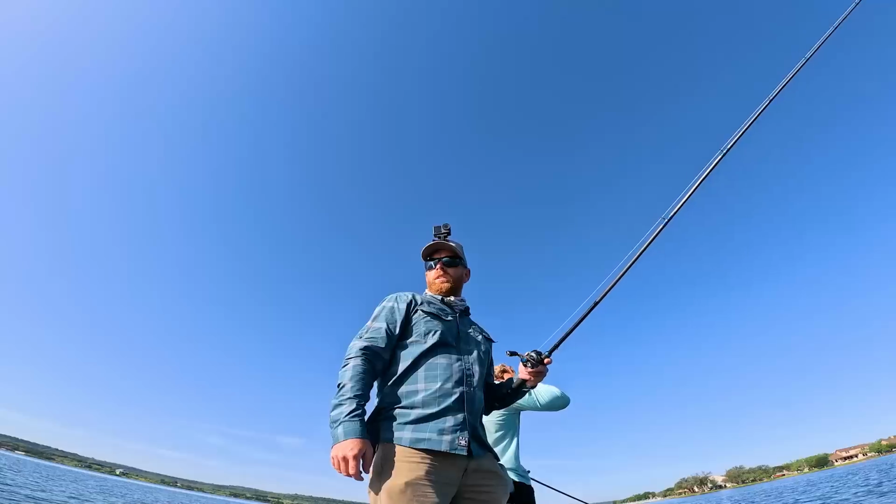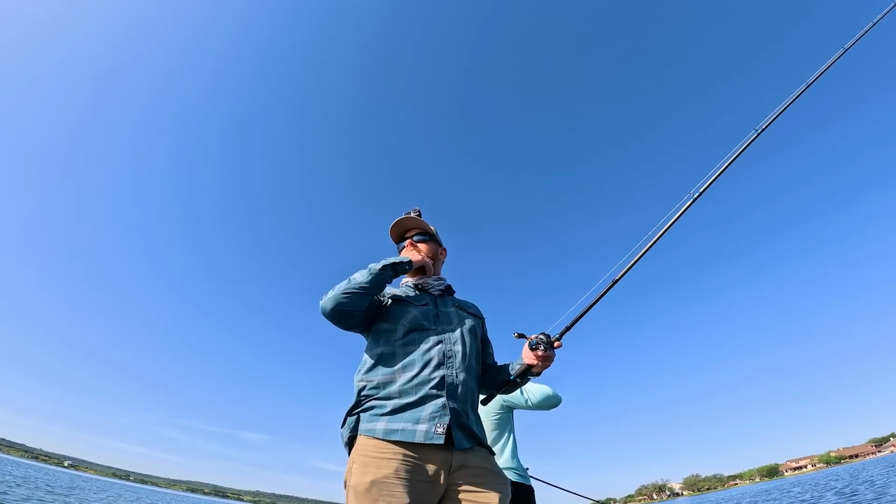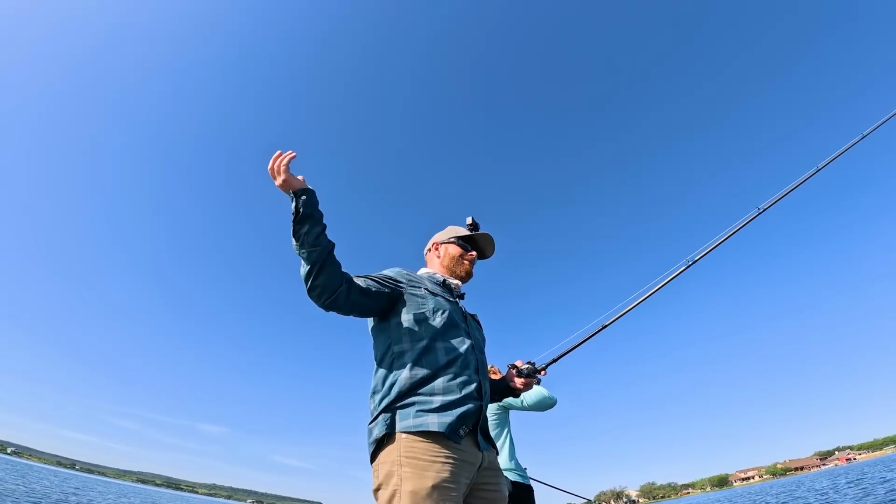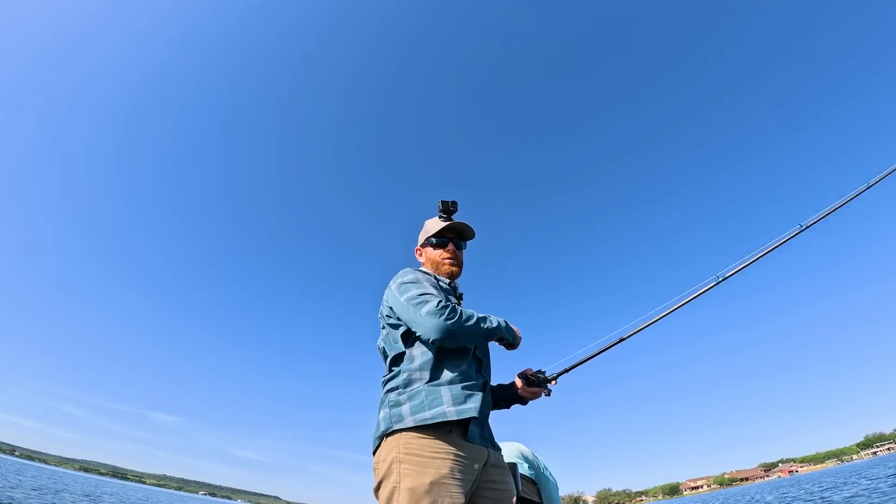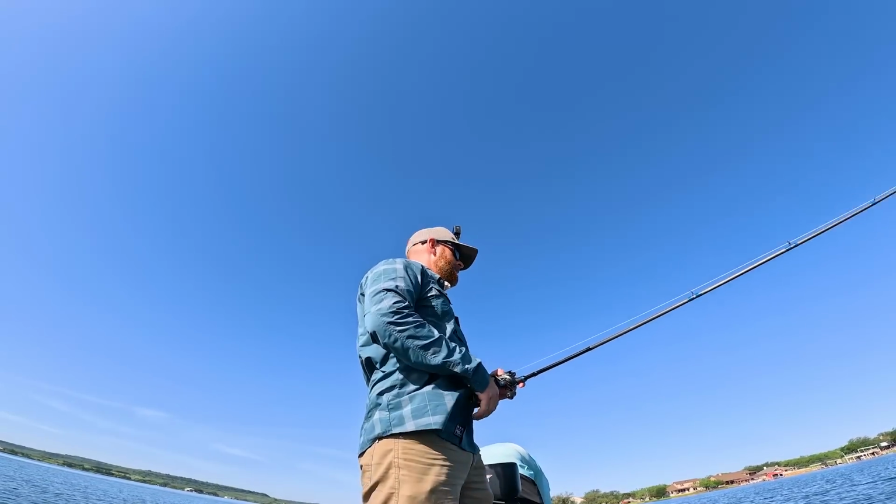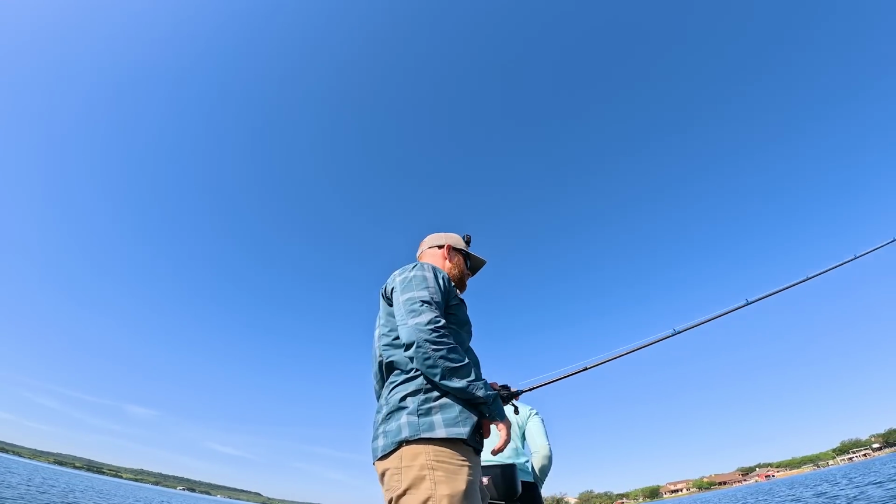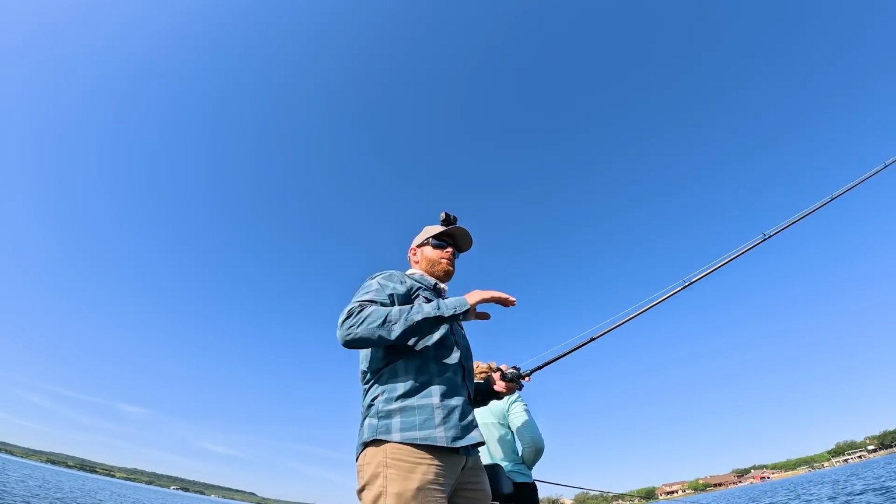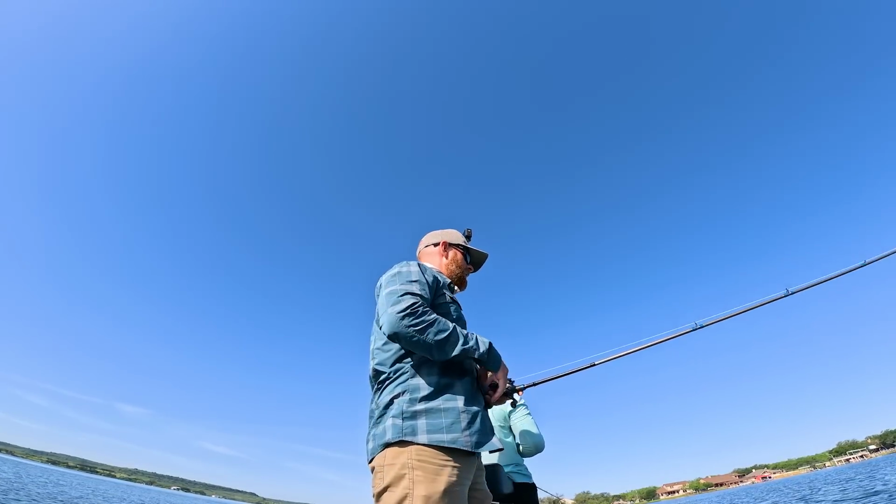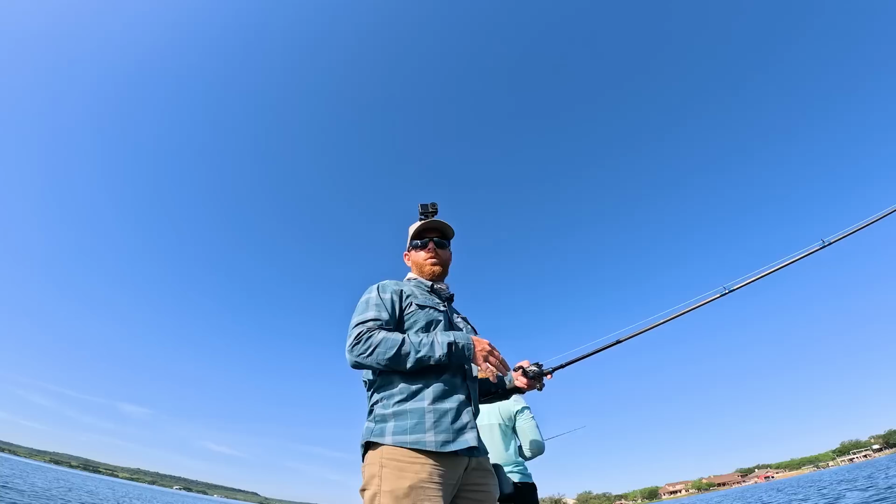All right, guys. So now as this sun gets higher in the sky, we've had cloud cover that's kind of moved in, and suddenly it's completely cloudy, and then it's just blown right over in like 20 minutes, and now it's completely sunny. Kind of funky weather we're dealing with, but right now it's sunny. The sun's getting higher in the sky, and so we're completely switching tactics. We got off the bank, and now we're gonna look for some wood and a little bit deeper water.